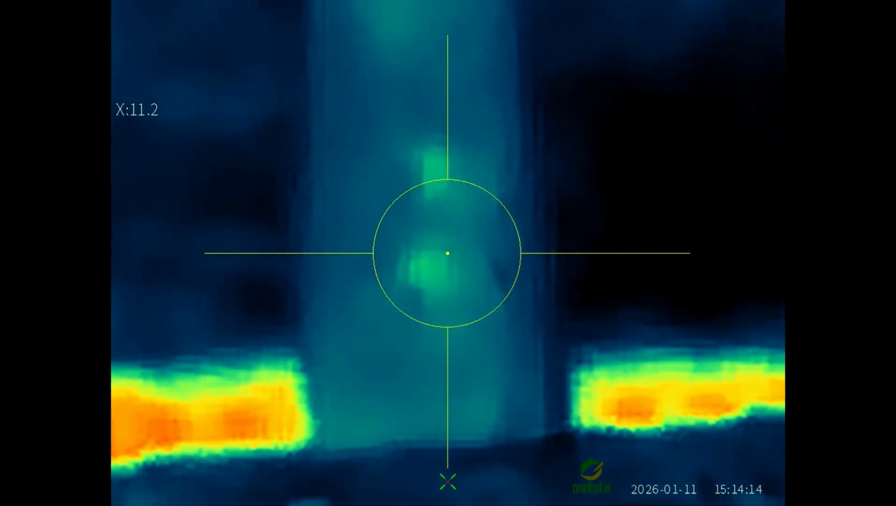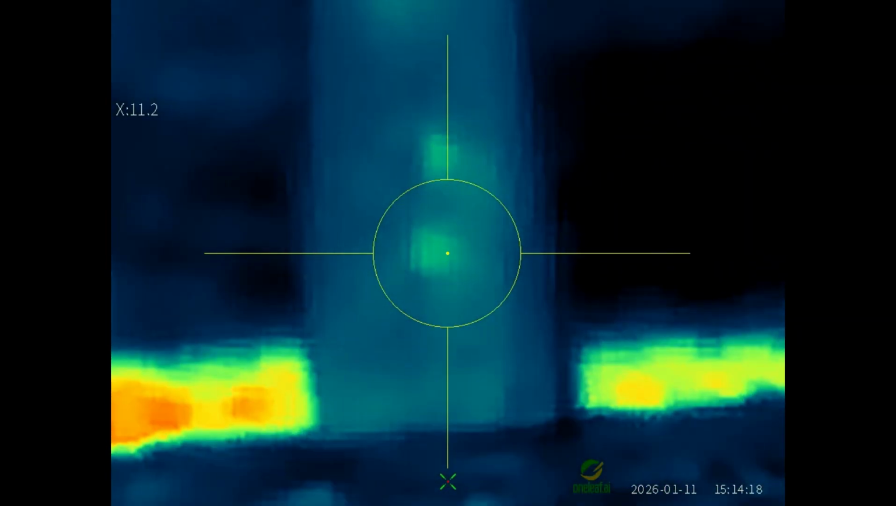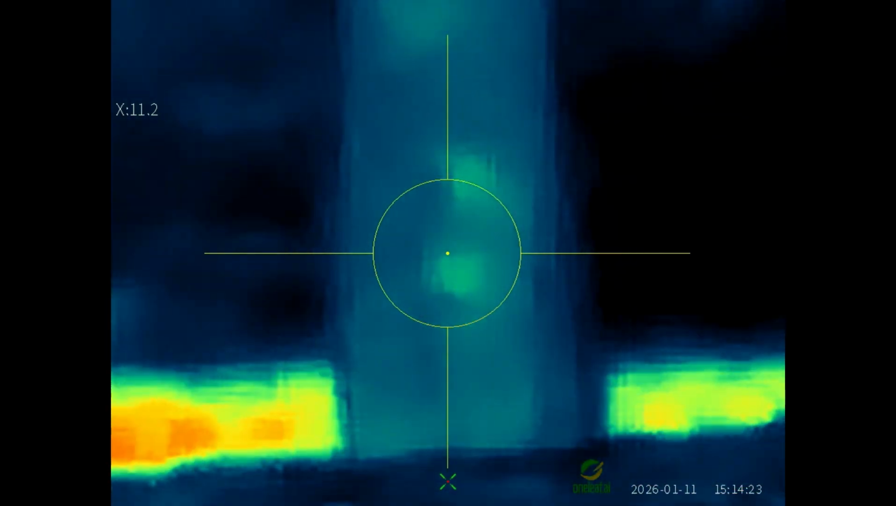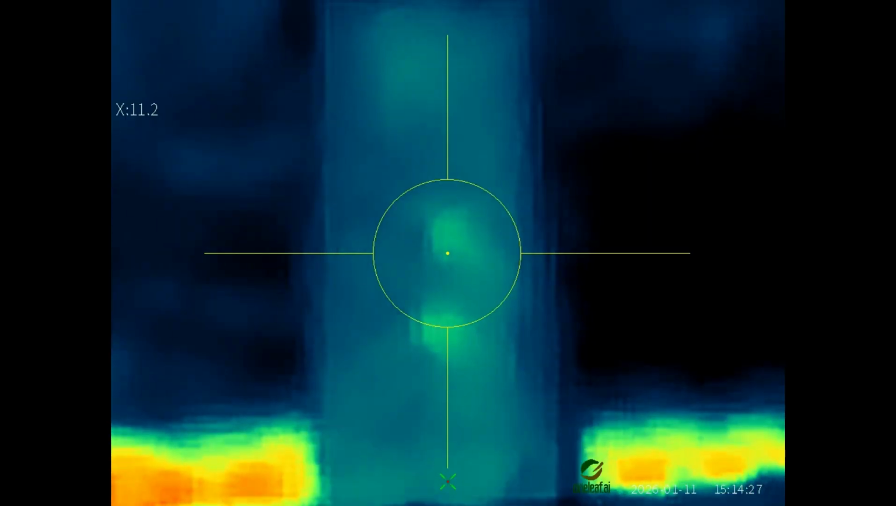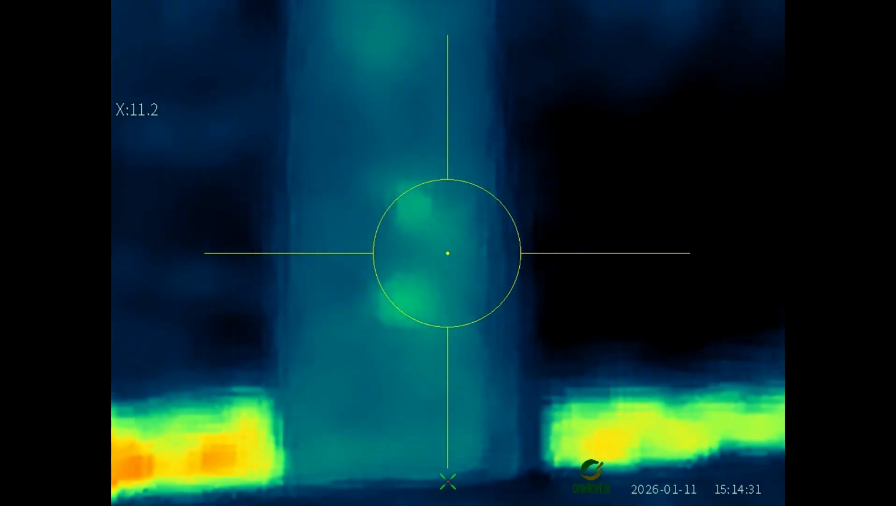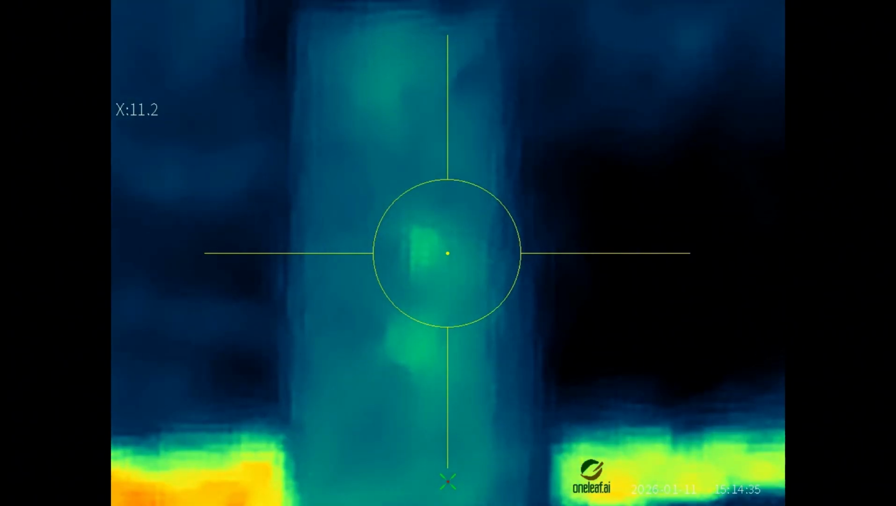Okay, this is with the 50 millimeter lens. My heat signatures from those pellets 5 minutes ago are still showing on there. But you can see it's a little pixelated because we're a little too close. Now the lens does give you some magnification, but not a whole lot. So if you're up real close, 75 feet away, you're going to want to run the smaller lens. The farther you get, the bigger lens.